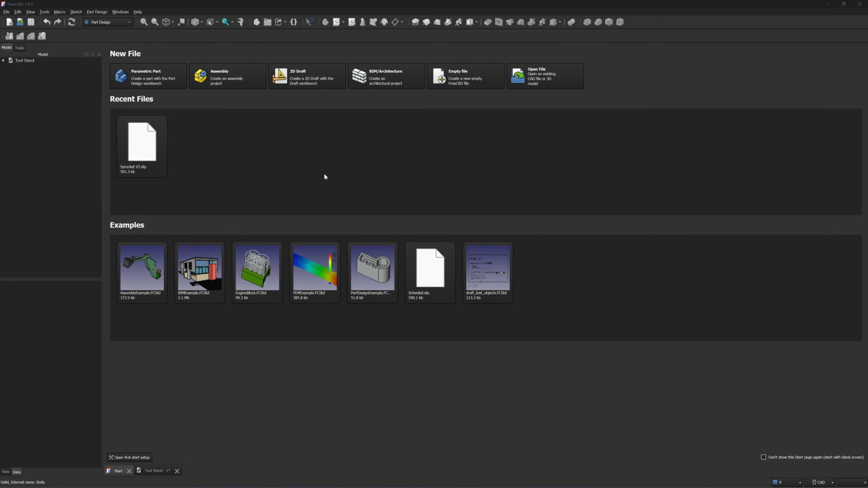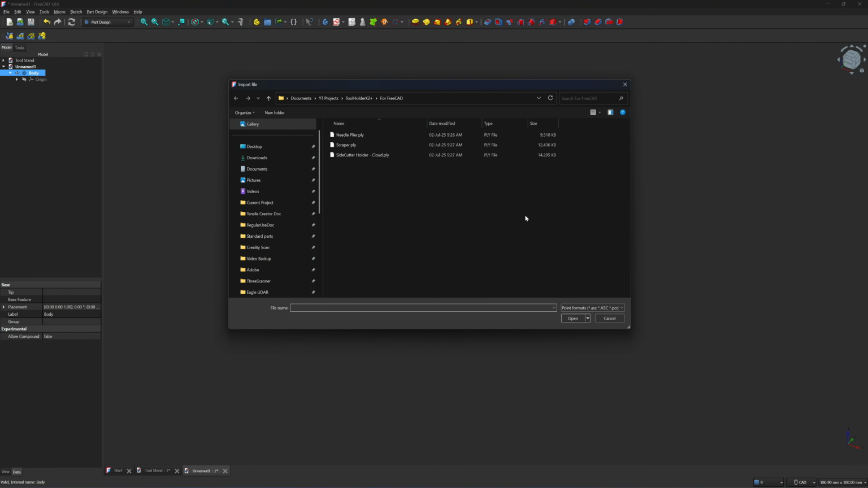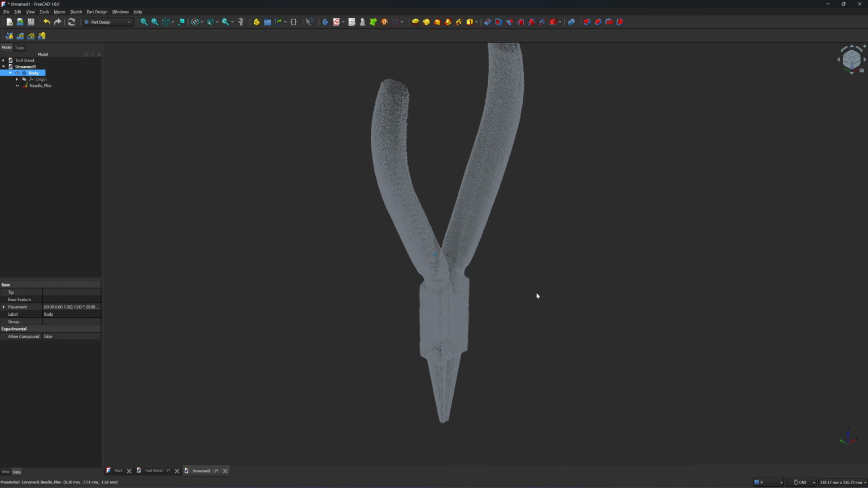Okay, using FreeCAD. Click on parametric part. Next, I'm going to import the point cloud. There are 3 point clouds that we exported from CloudCompare in the PLY format. I'm going to import them one by one. Start with the needle, so it will be put in the original coordinates.